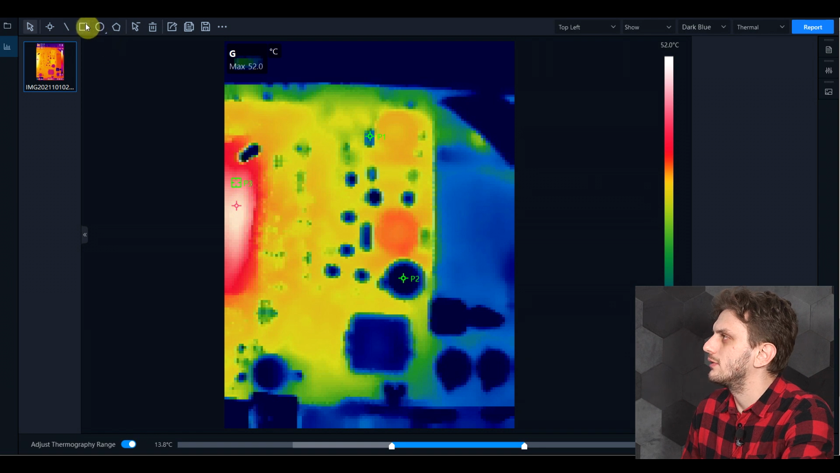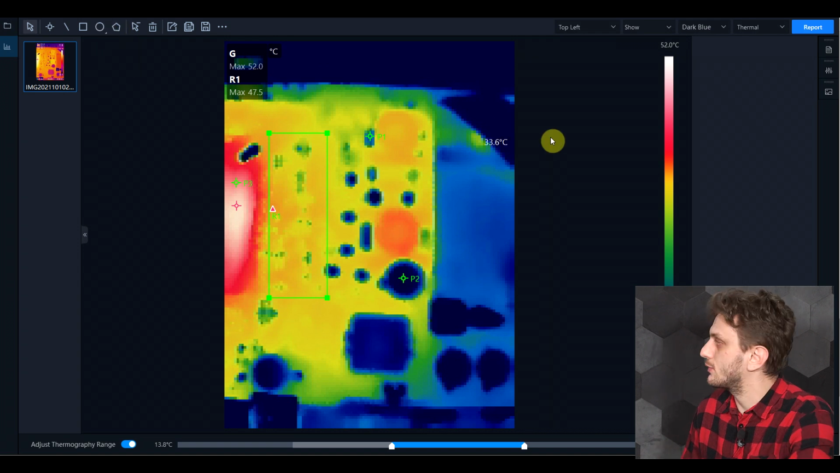Then of course we can add measurement points, so we can add individual points. We can also add various areas, so for example, we want to look in this particular area, or we can add polygons or other shapes, of course.